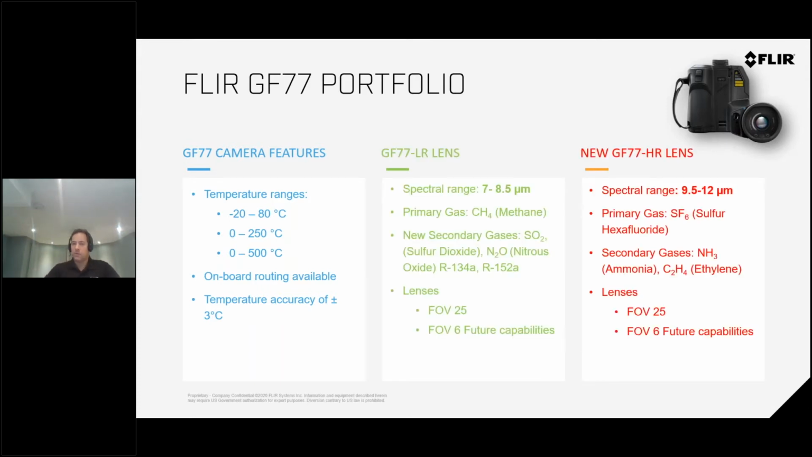So again, we offer 2 different lens types. Let me repeat that so it's clarified. One camera with one lens combination has a spectral range of 7 to 8.5 micron, designed for methane and secondary gases like sulfur dioxide, nitrous oxide, and even refrigerant gases. And to be honest with you, more and more gases are being added over time as more and more tests are being done. But typically, these are the gases you would use. This is the lens that we use for this. In this configuration, we have two lens options: a 25-degree lens and a 6-degree lens, a zoom lens as we call it.